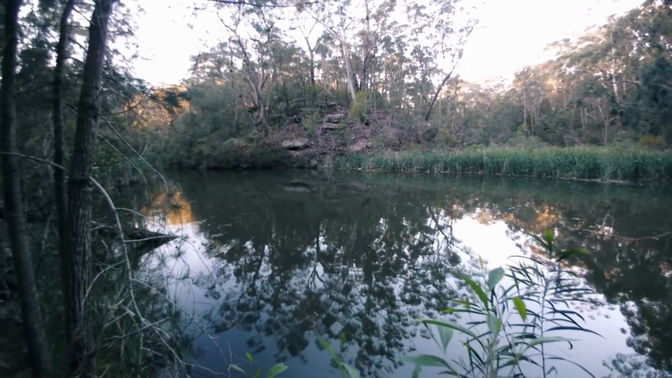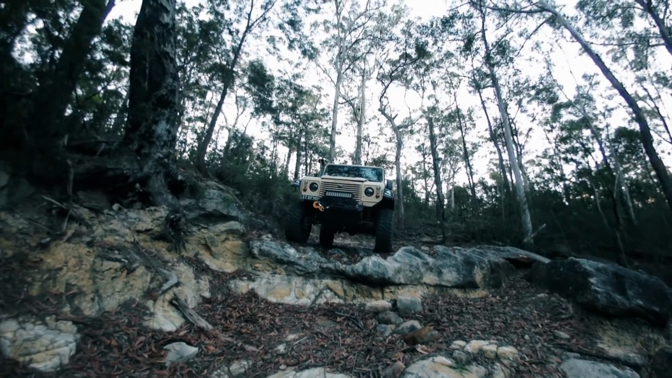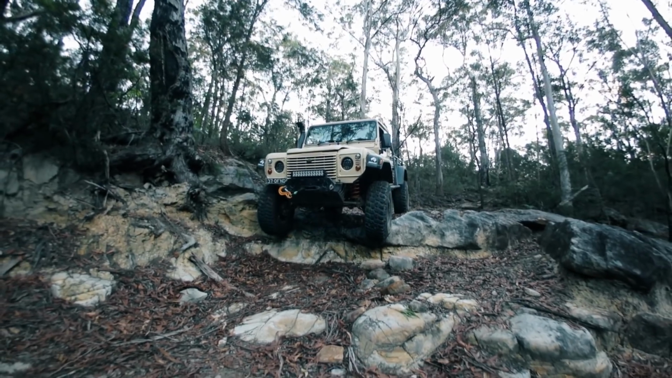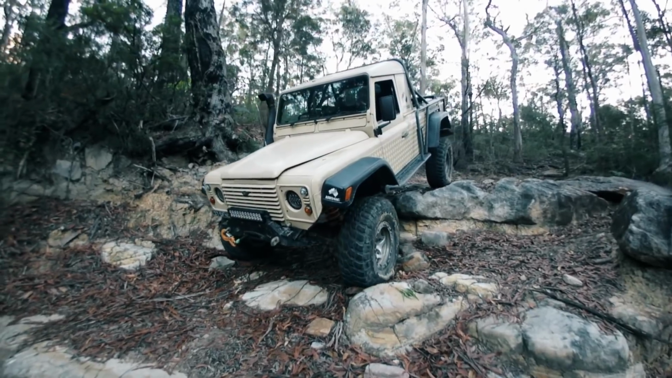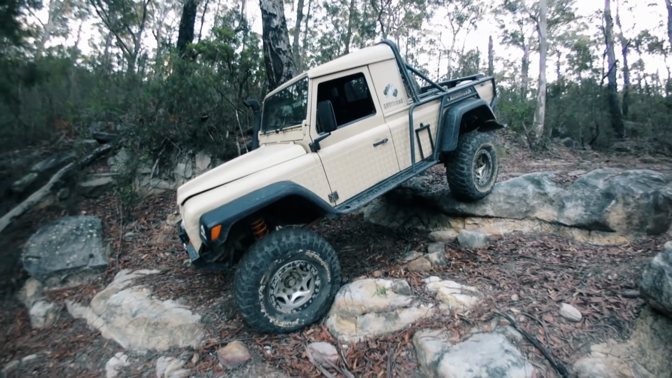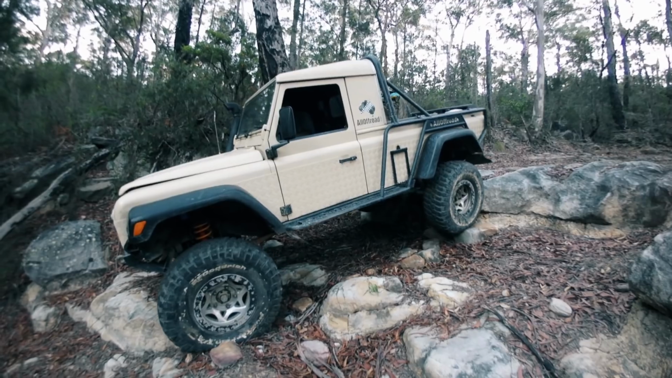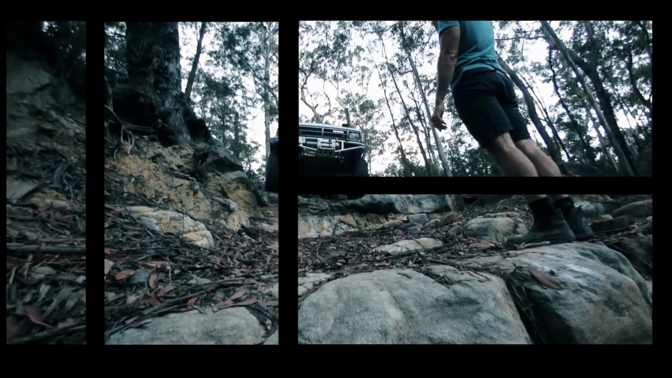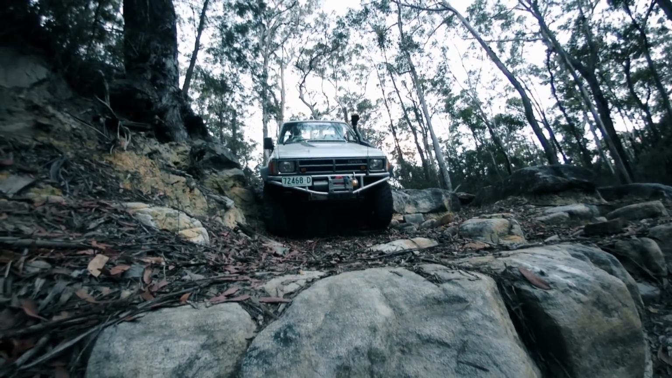And then this one just shifts along the thing. A bit of right hand down, left hand down. Don't want to have him on the rocks. He won't. He's going where he wants to go.